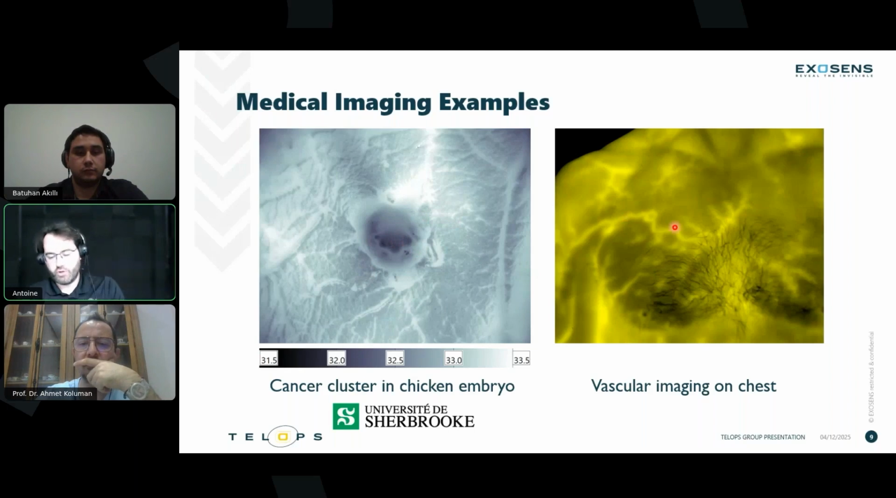For human bodies, we can see here a great example of vascularity imaging. So that can be great for blood clots, vascularity issues of any kind. You can see those veins very, very well using long wave imaging like this.